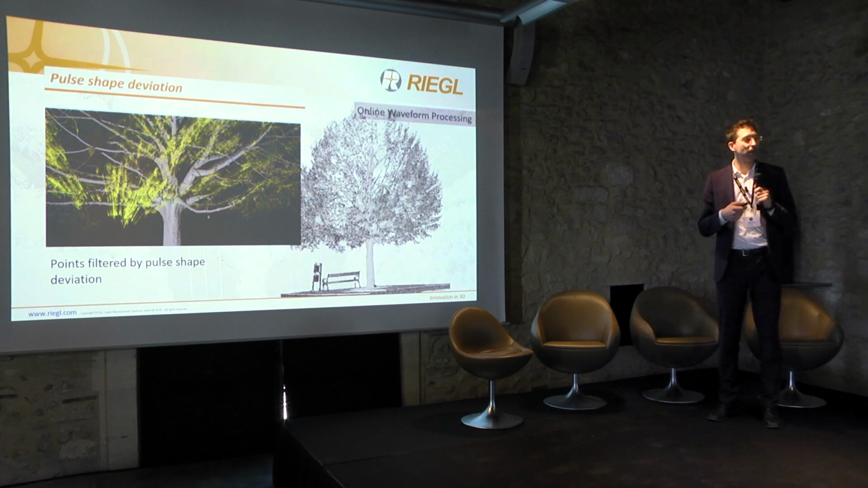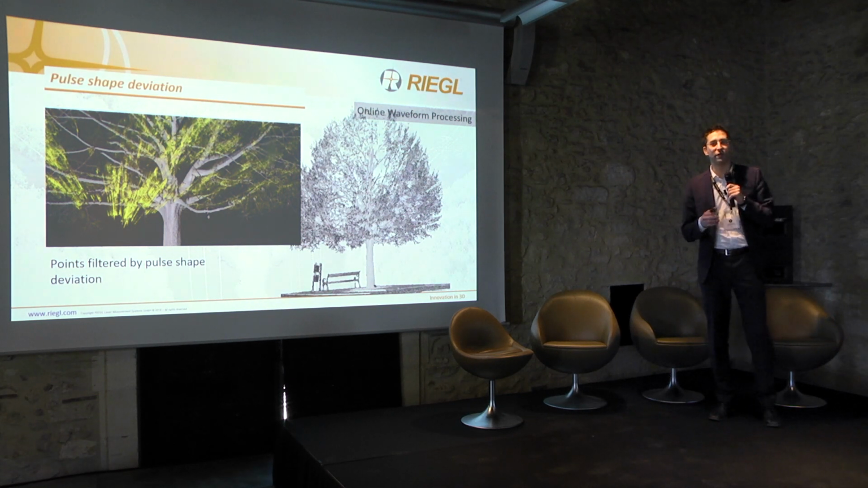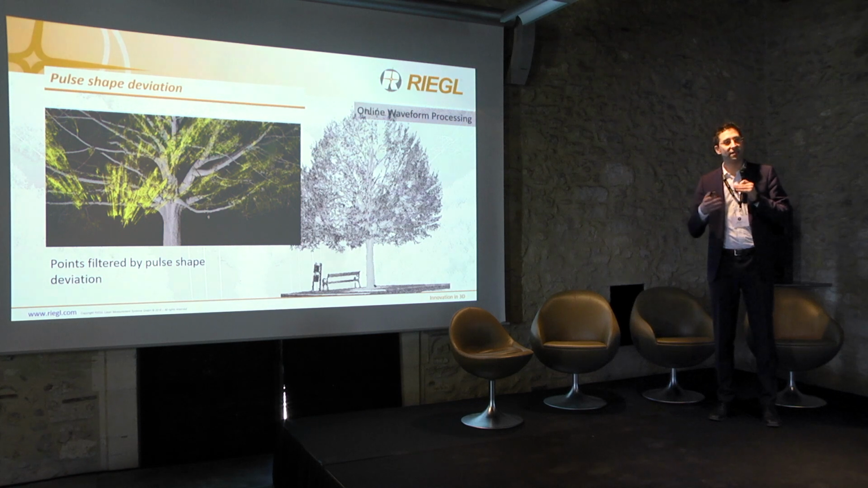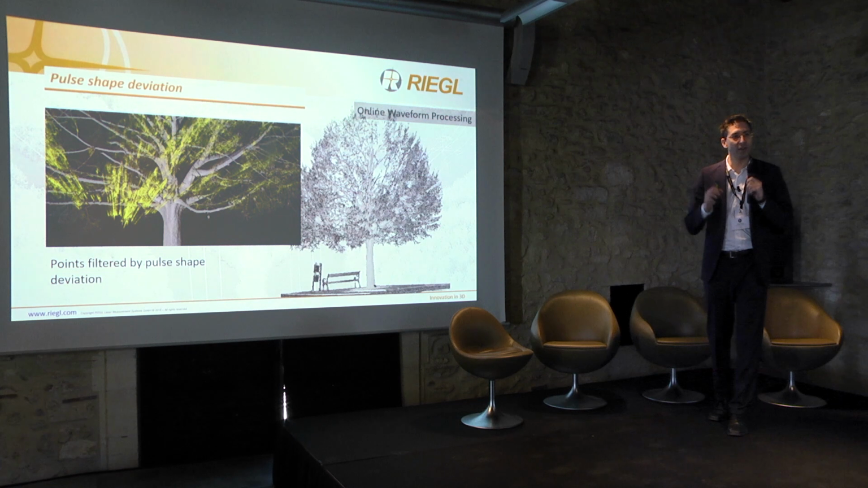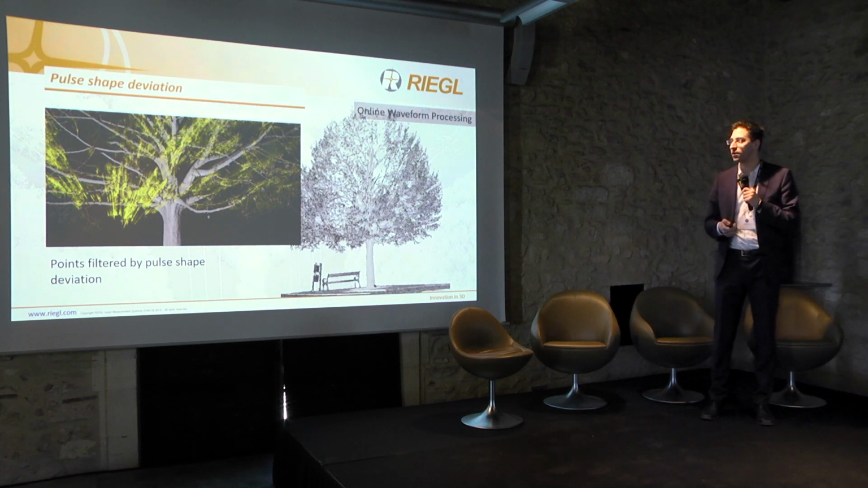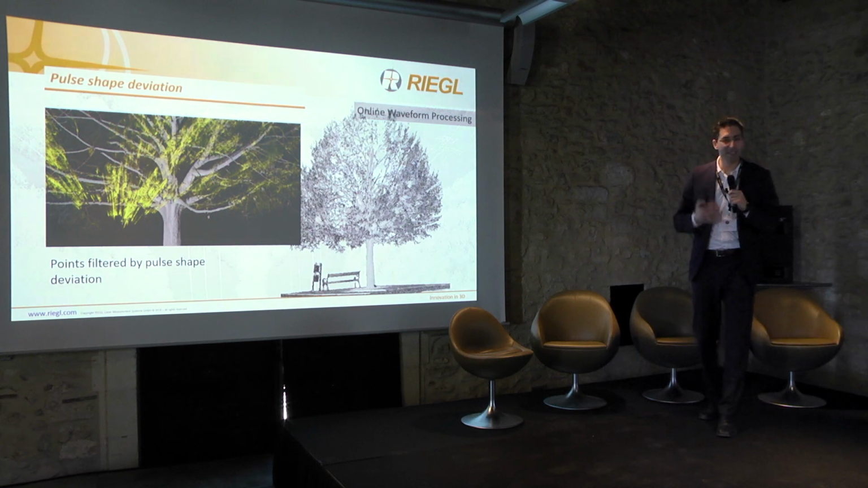Noisy points are not true values because, as I have explained before, it's a multi-return system, and between these multiple returns there needs to be at least a few dozens of centimeters, around 25 to 35 centimeters, where we can clearly distinguish between two echoes. If we cannot clearly distinguish between these two echoes, we identify it as a very bad point, which means the value of this pulse shape deviation is very high, so we can use it for filtering.